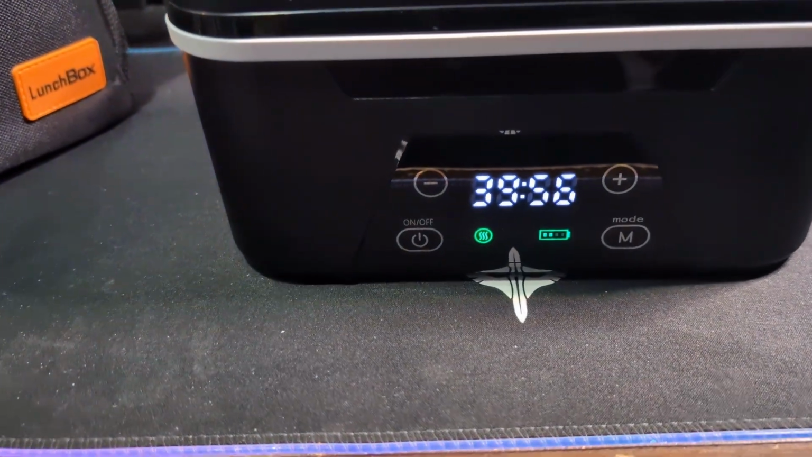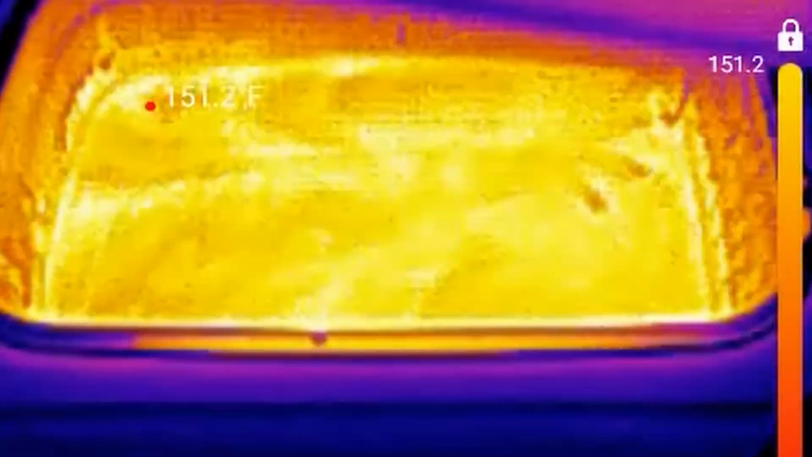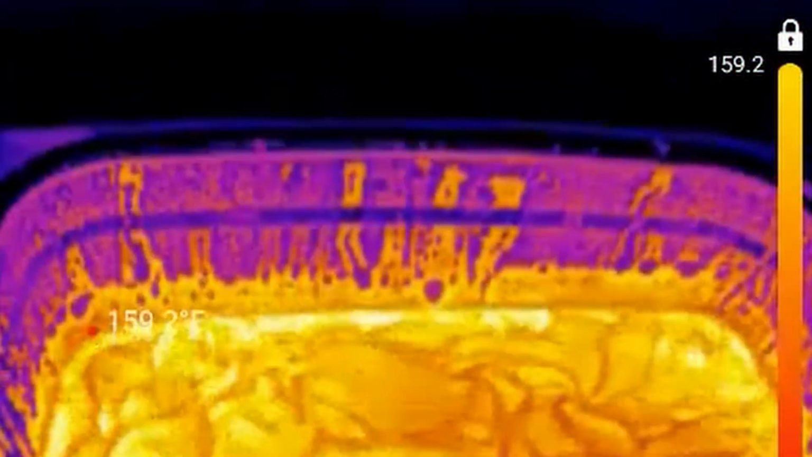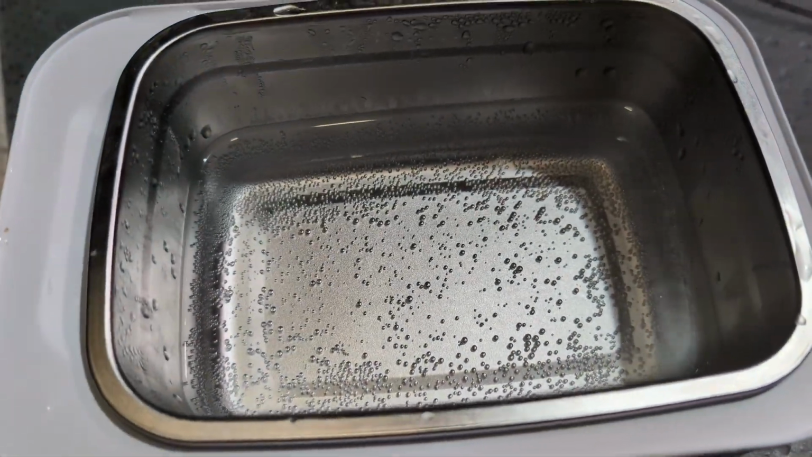So I really wanted to put it to the test later during the day when I got home. So I cleaned out my lunchbox, I filled this up, and I tell you, you could put 6 cups of water in here. So I filled this up with water and I set the timer for about 40 minutes. And when that finished up, I grabbed that lid off and it almost looked like it was just boiling, I tell you. And then I checked the temperature, and this was a good 160 degrees inside of there. Yes, 160 degrees. So after 40 minutes, 6 cups of water was at 160, and I am just blown away with this.